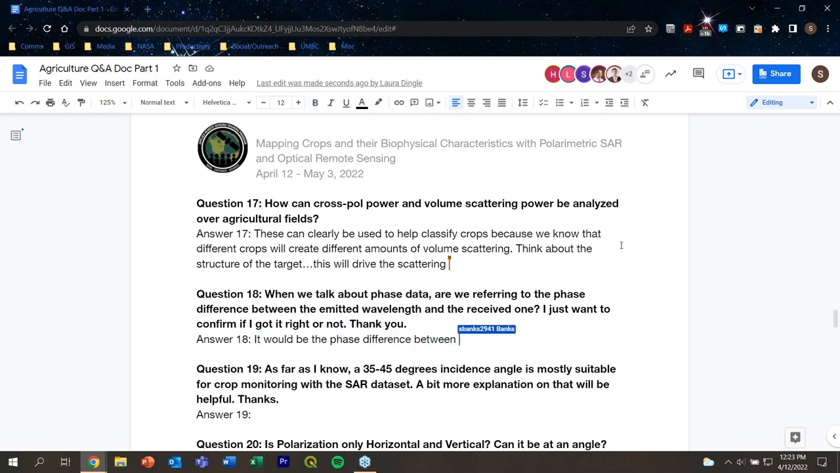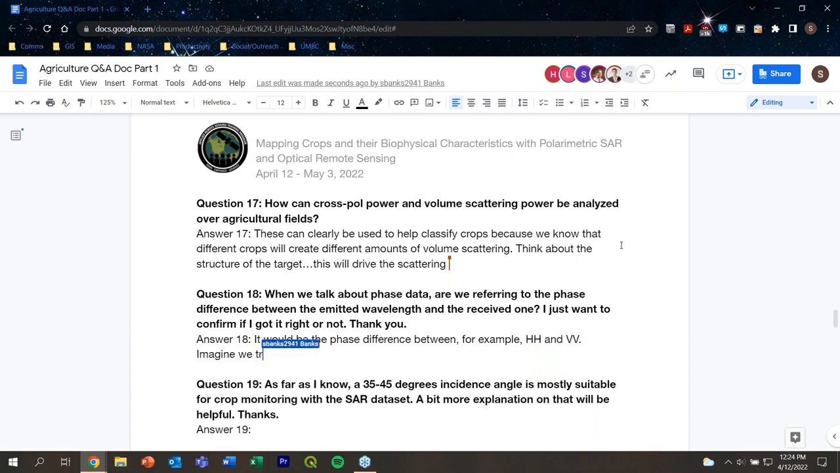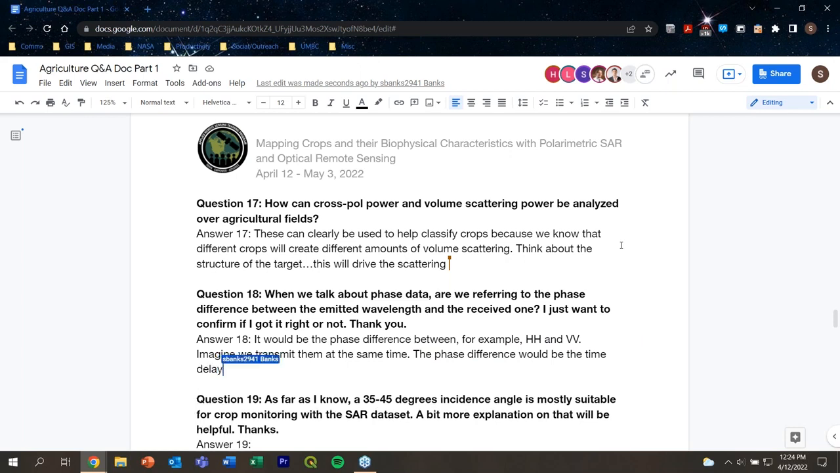If you think about a corn canopy or a rice canopy or a forage canopy, the size and orientation of the leaves and stalks are quite different, and that's going to create different amounts of volume scattering, whether that's measured through the intensity of a cross-pol channel like HV or VH, or through volume scattering that we can get from some of these decompositions.